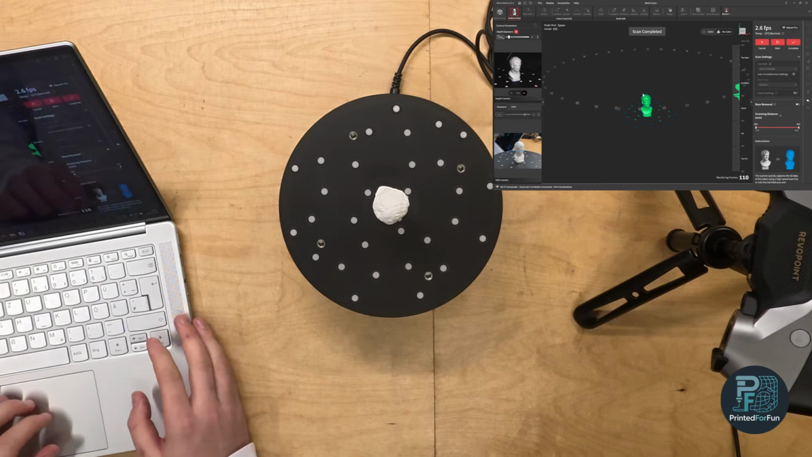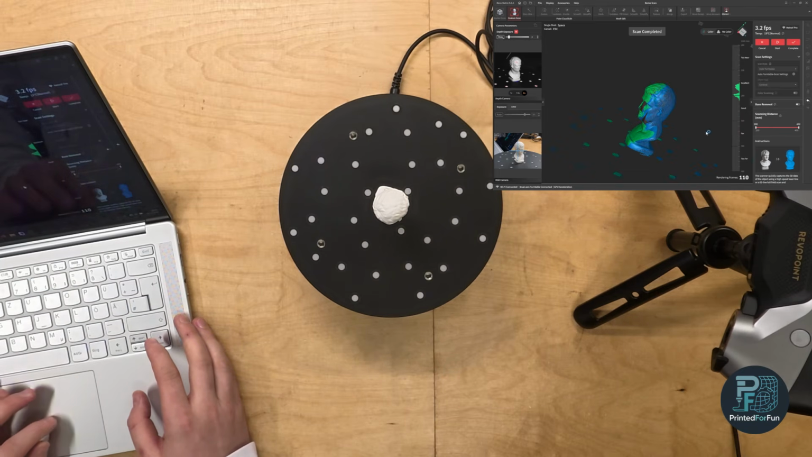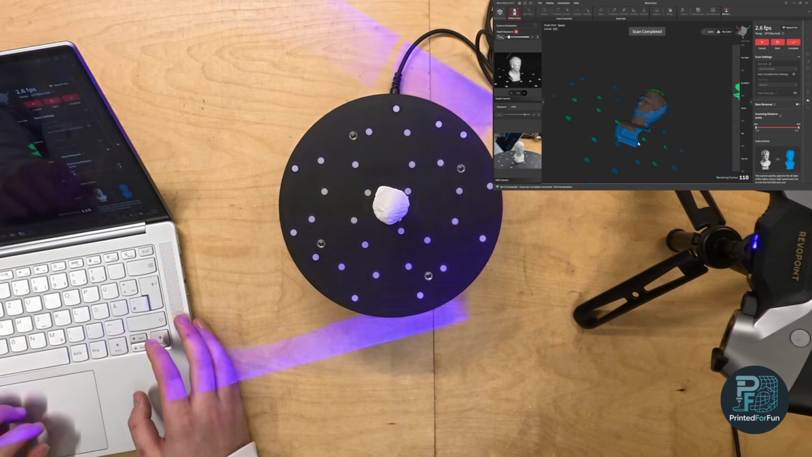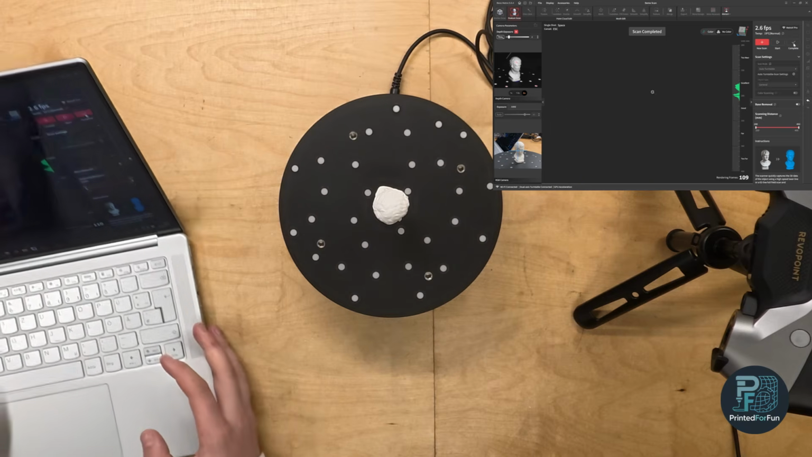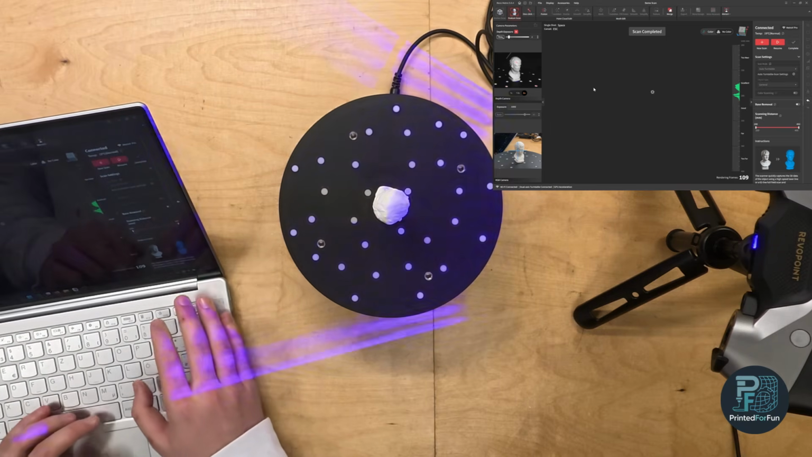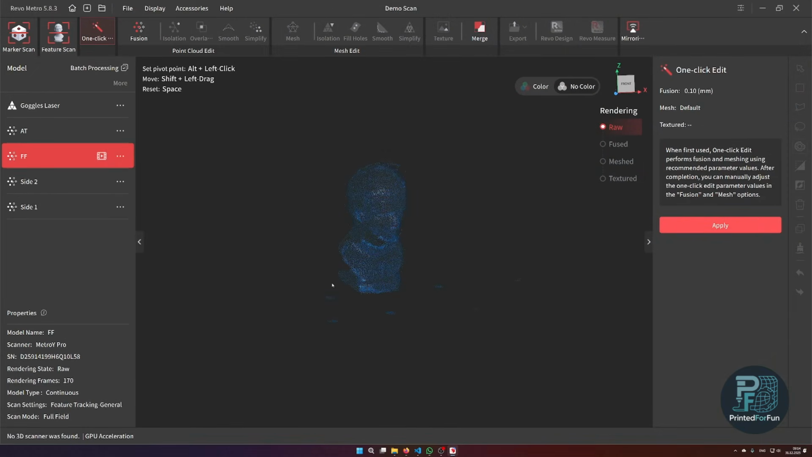So now we are finished with the scan. It seems like it kept tracking all the way through the scan. So I can complete the scan and we can start with the post-processing. Now let's process the scan results of the full field mode and the auto turntable mode.